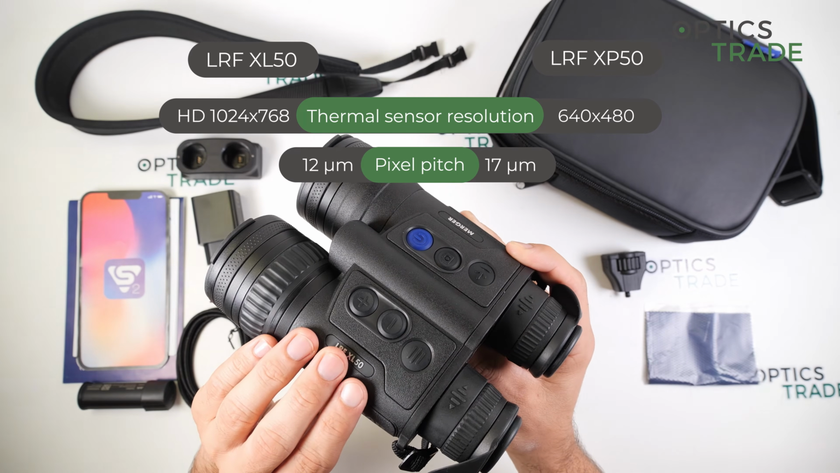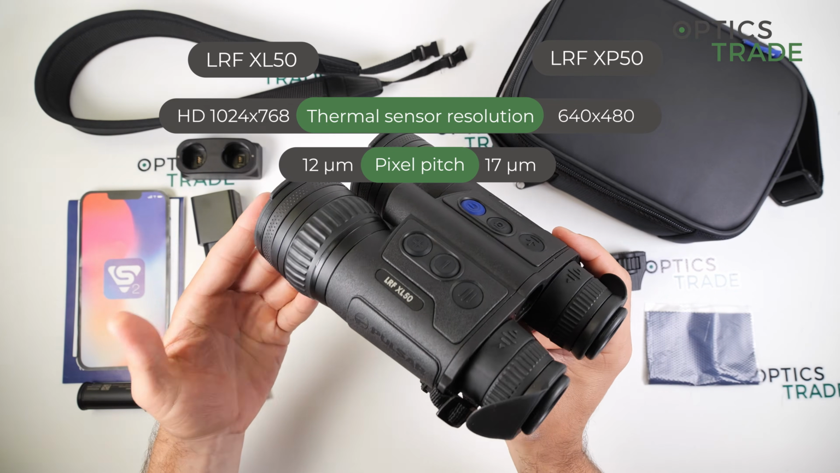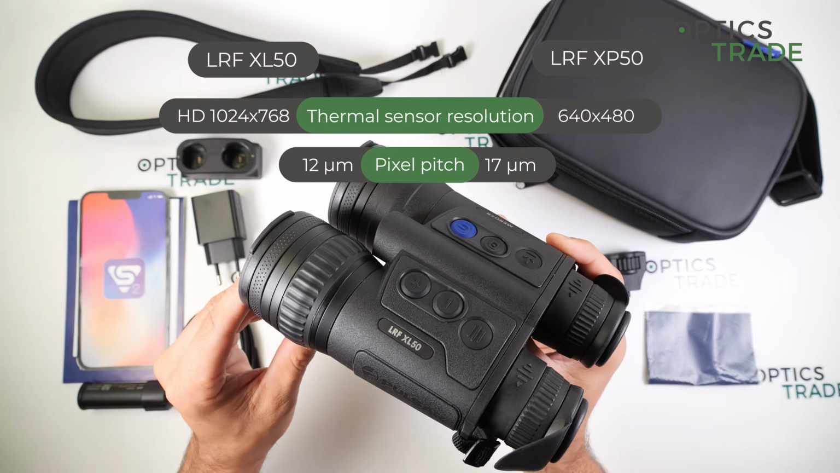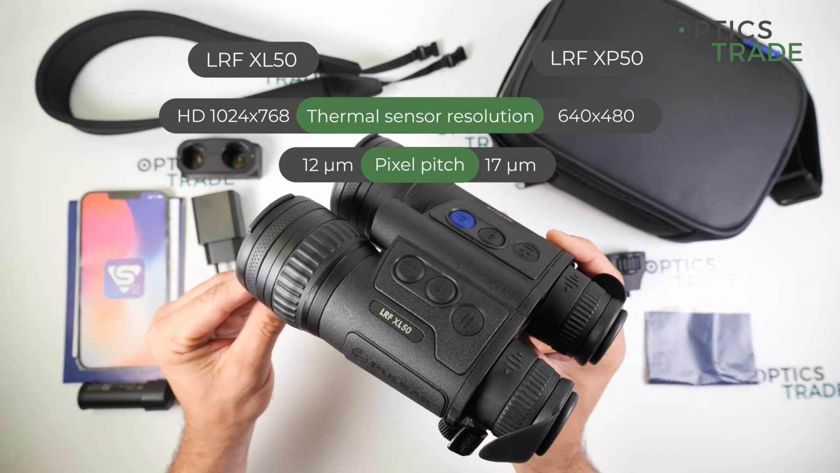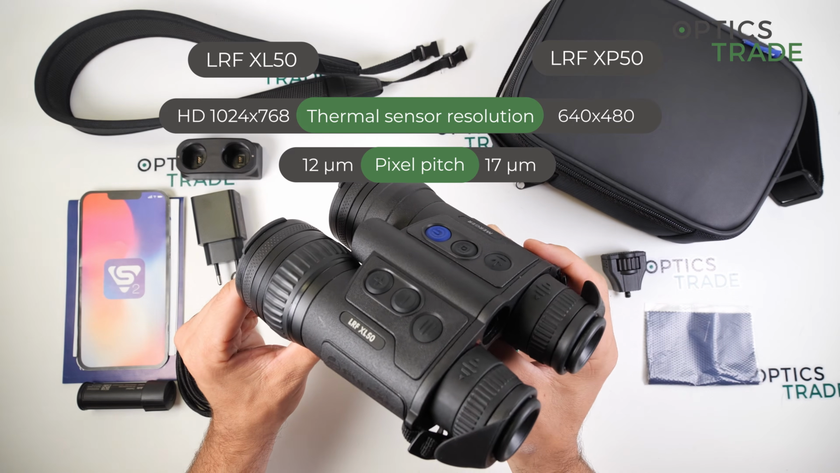And because of this, you get much better details, especially when zooming in your target, so with bigger magnifications. So the more you zoom in, the bigger the difference gets.